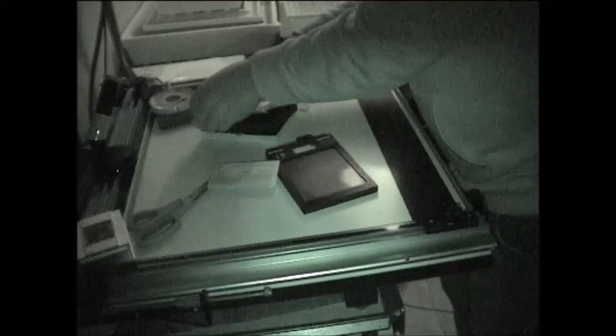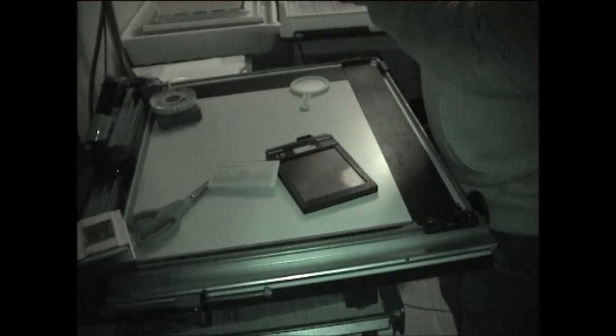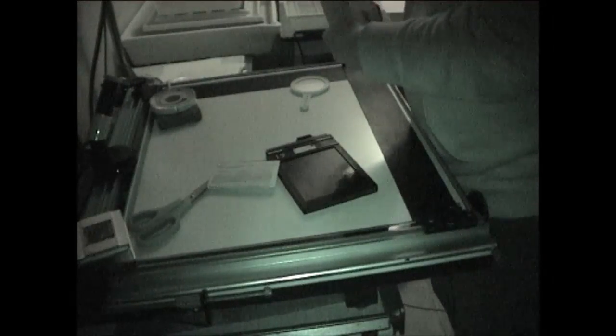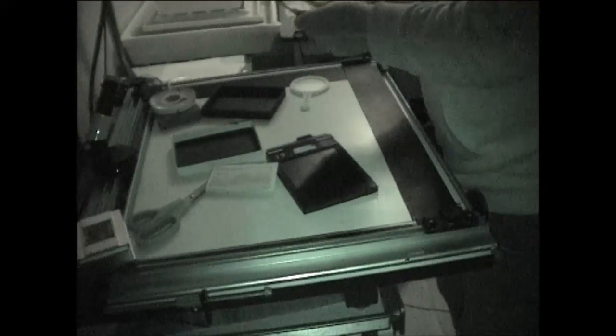Oh, look, some instructions. We'll read those. It's always fun when you, oh look, instructions. Right, let's box that up. Right in there. It's the lid and base of the box made friends with each other.